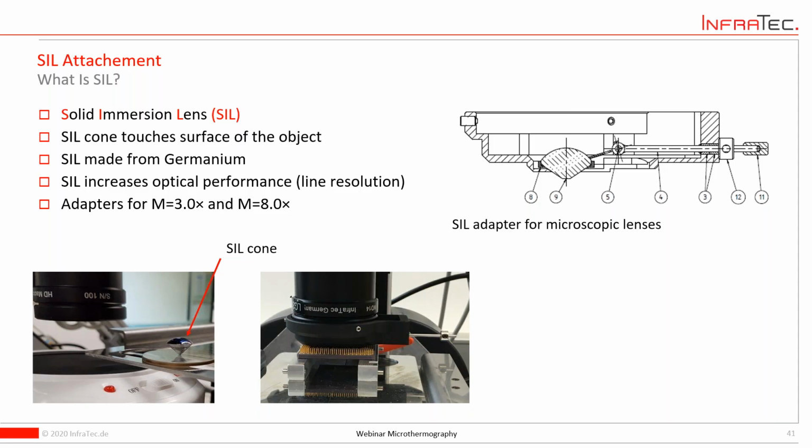So sometimes the theoretical resolution gives you an idea how large the pixels are, but when it comes to resolving details, there's a difference between the geometrical resolution and the size of your hotspot.